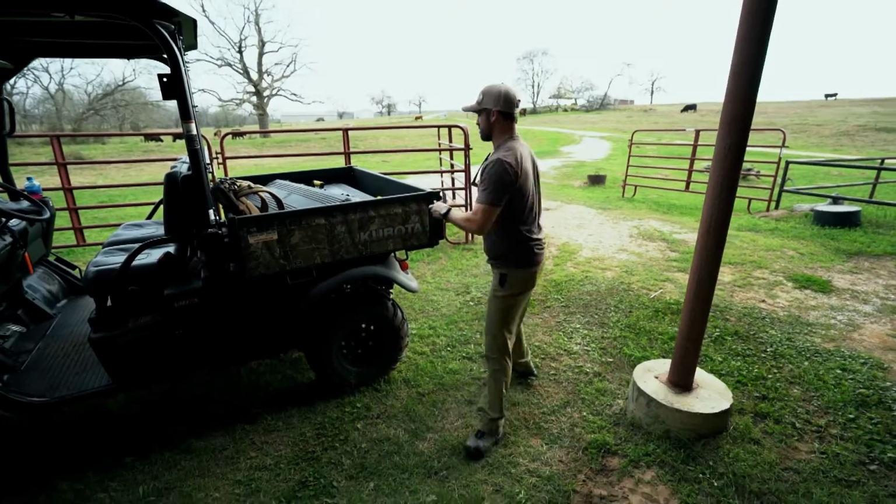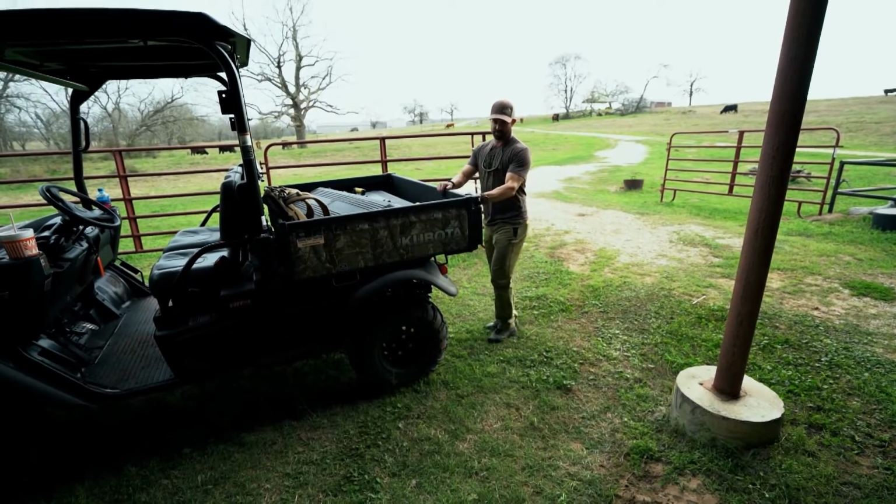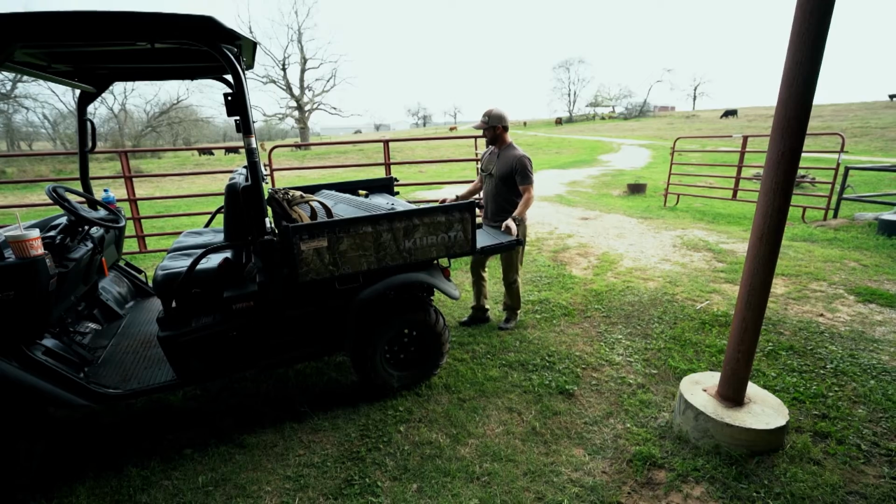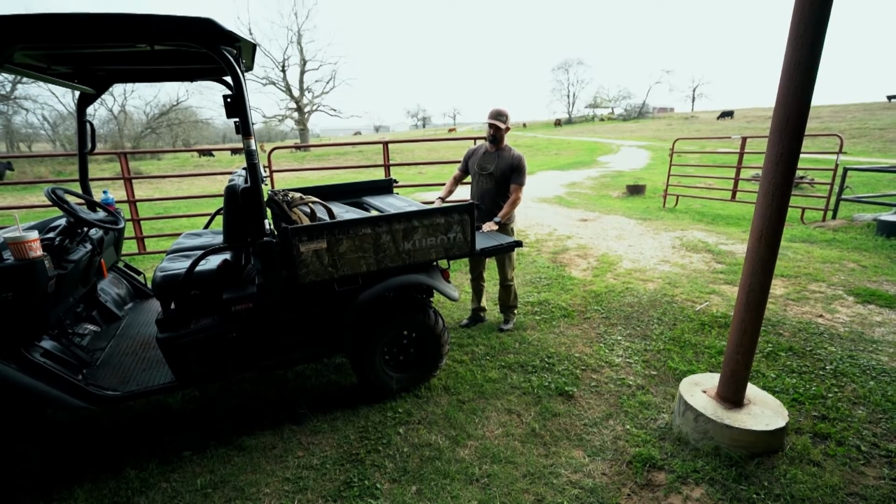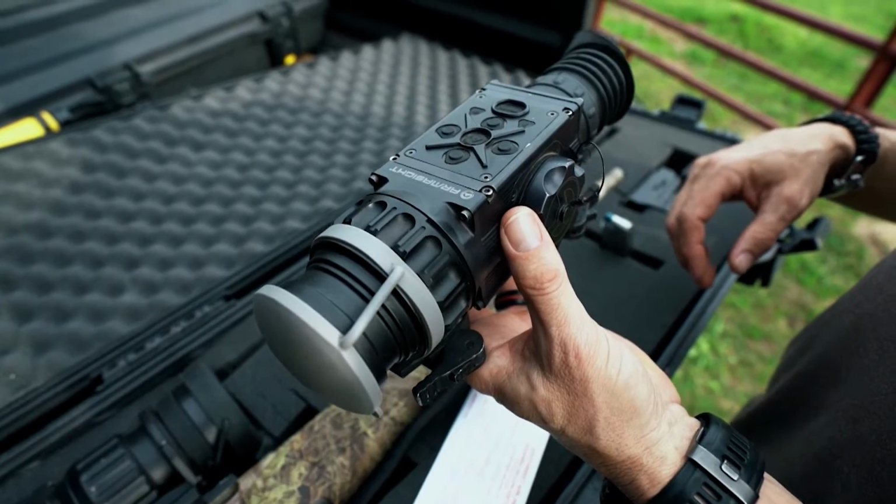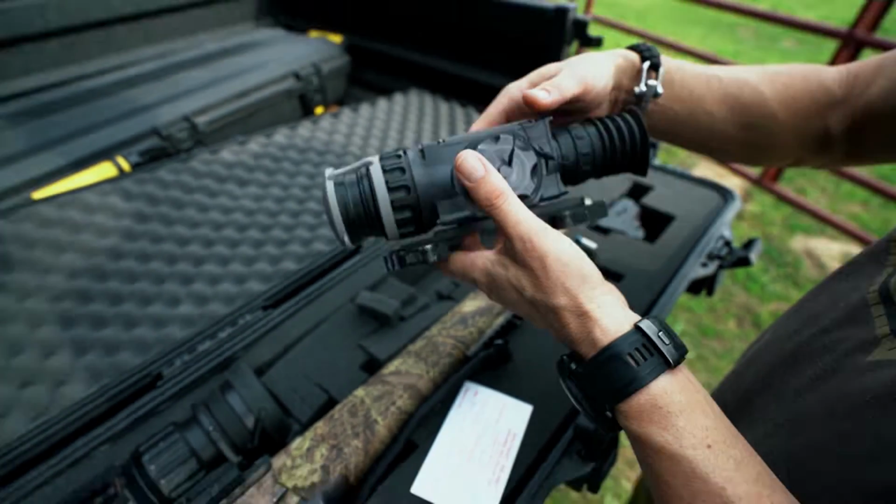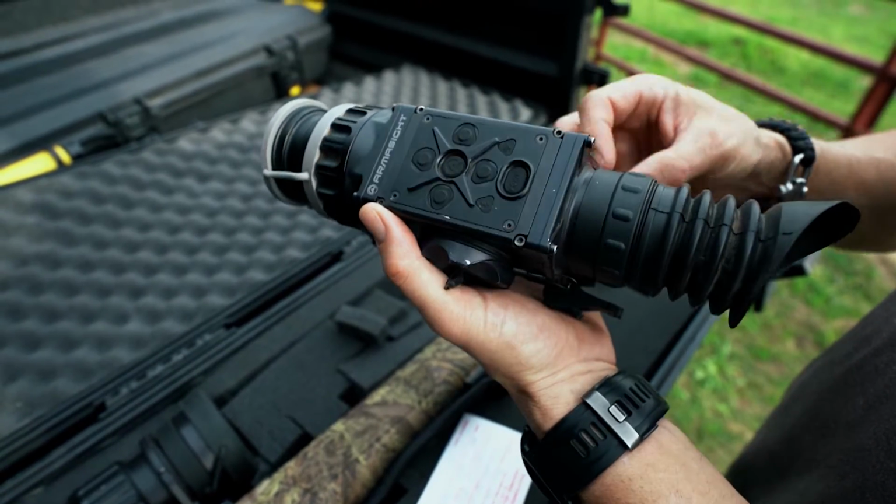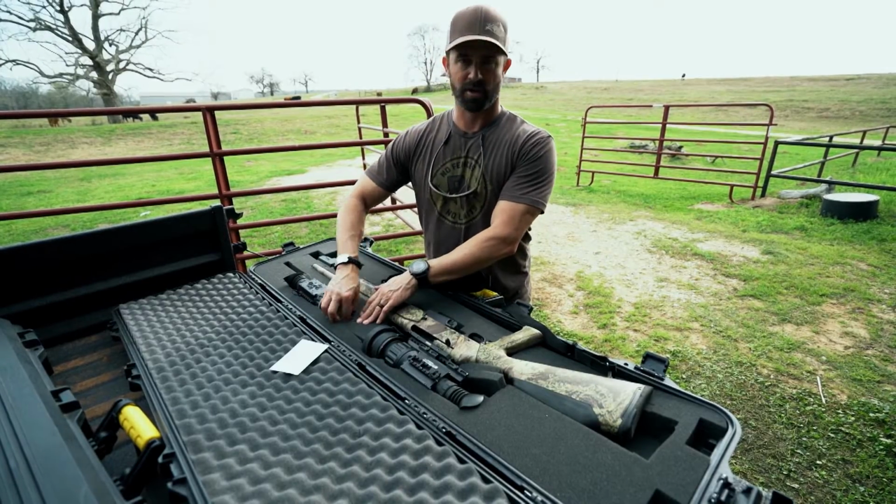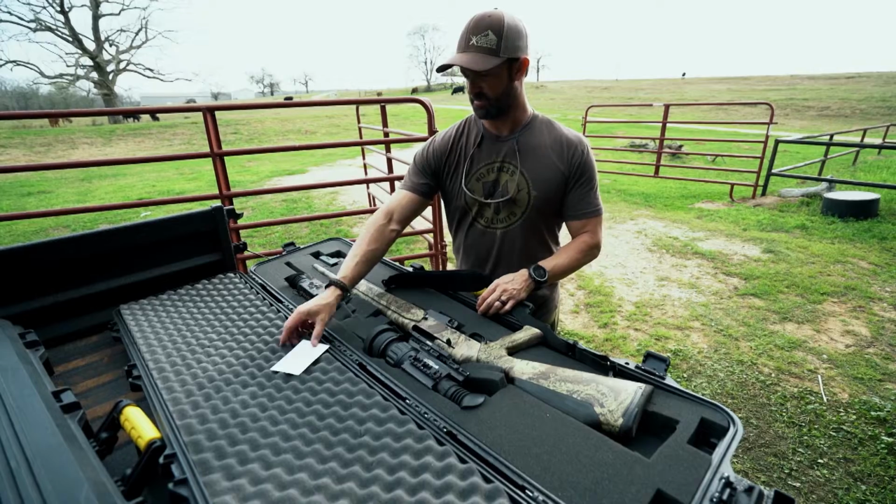Made the mistake before of not sighting a gun in after airline travel. We're not going to make that mistake today. Plus, I took the thermal scope off of the 308. I'm going to put it back on. It's on a Picatinny rail, so it should go in the exact same spot. We're going to head out here in an hour or 2, and want to make sure we're on before we have that hog come out and make the shot.